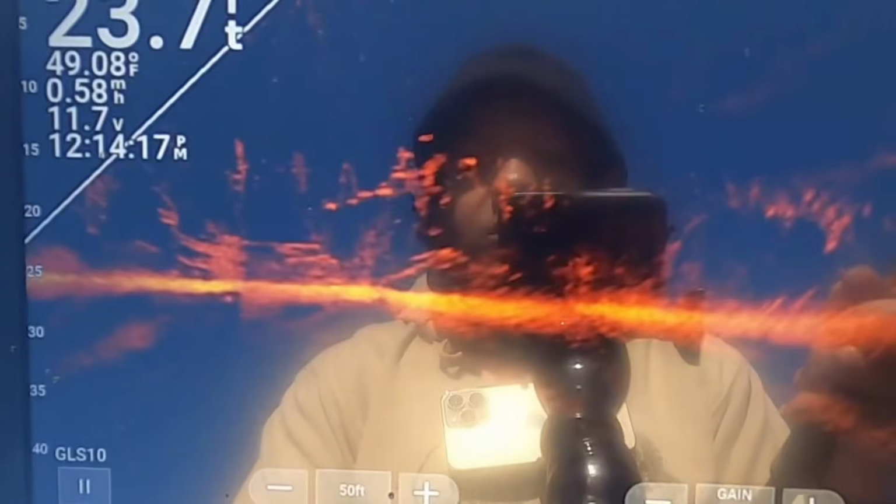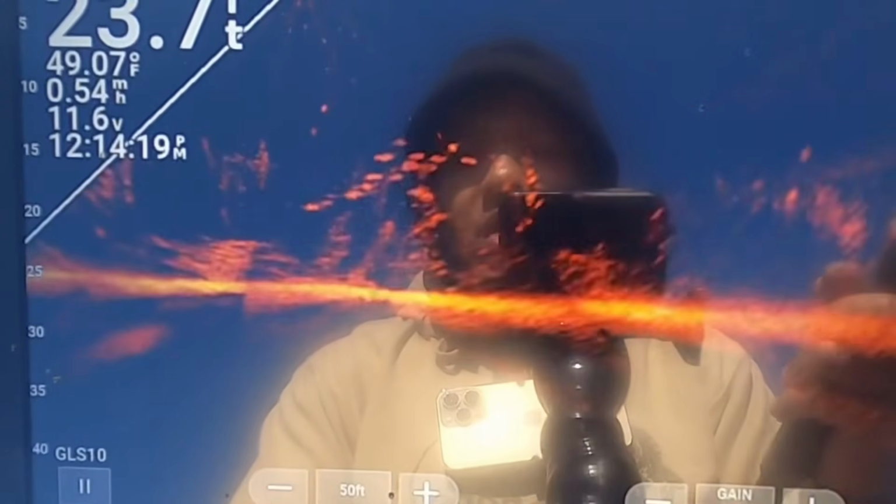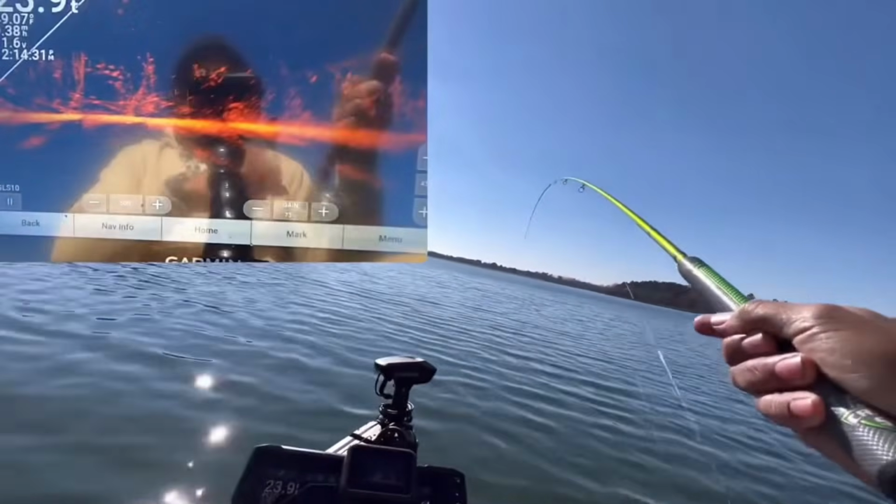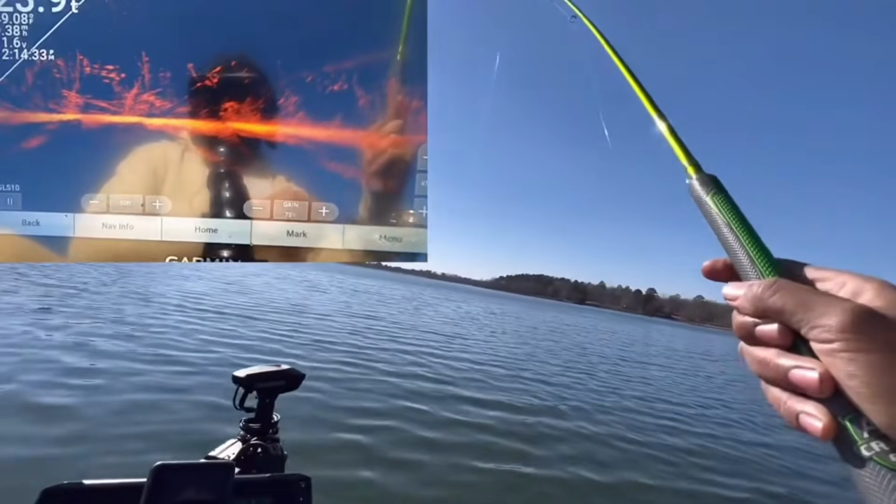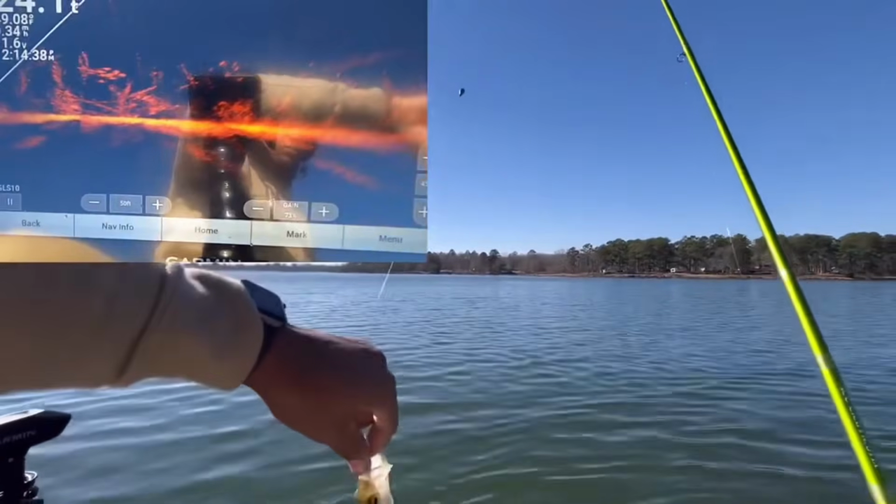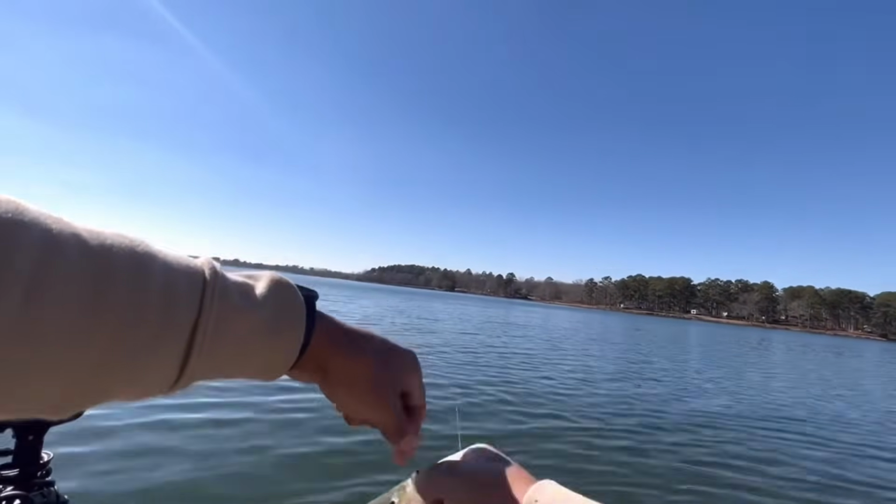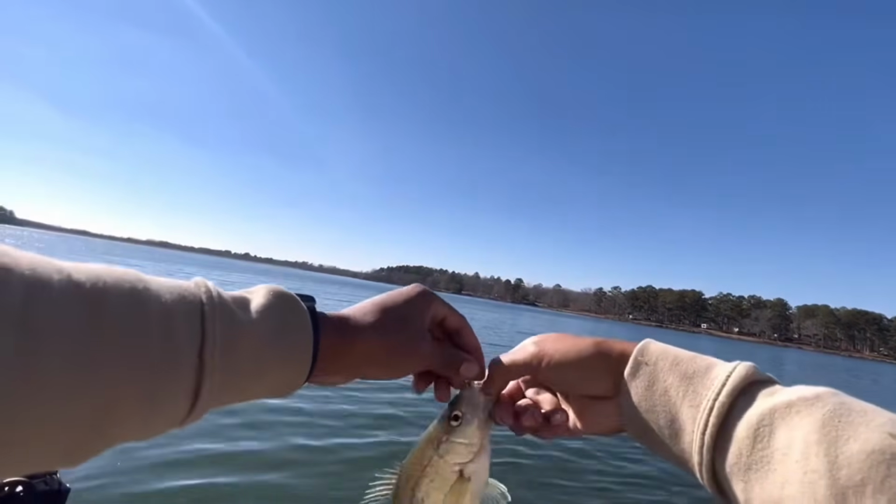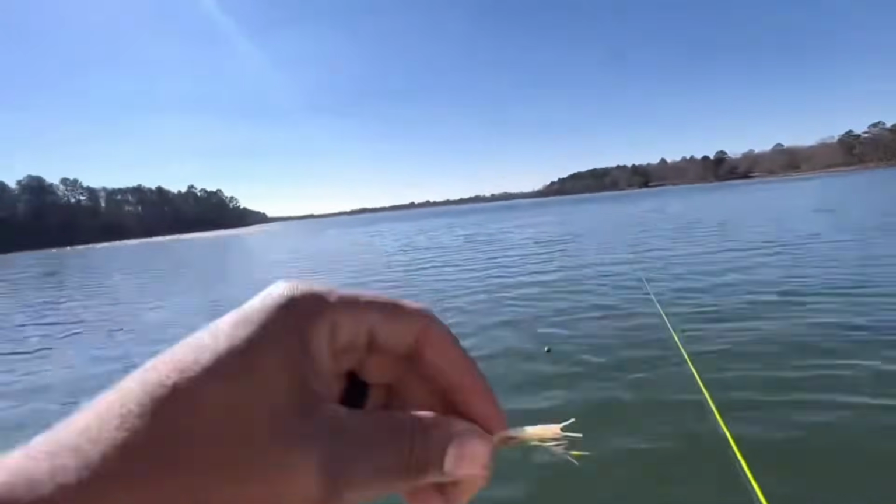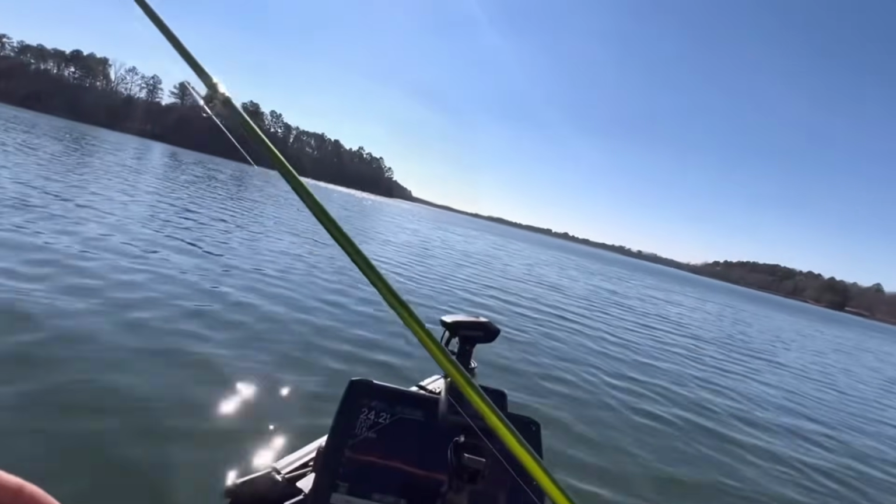I give them a couple of drops. Can't get one to commit. They ain't even coming up looking at your jig. Just leave them alone. See, these are very, very active. You got it? But they're not any big ones, but they're very active. But if I keep any, they have to be a little bit bigger than this, but purposes of showing and educating.